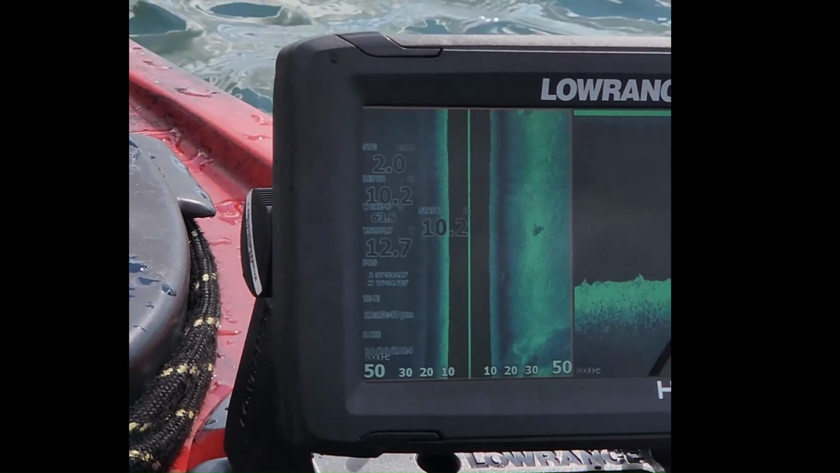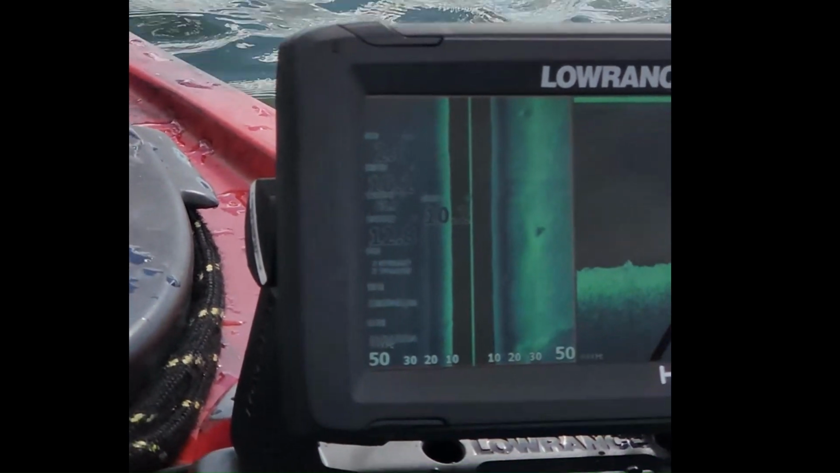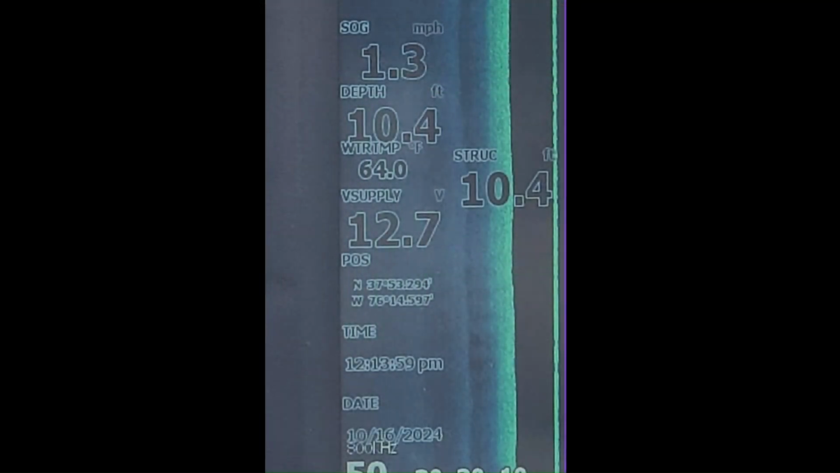And if it was just a little further off the water with a rounded shadow, it could be a fish ball. This is what's on the side I'm running: depth, mileage first, and then depth twice, and then voltage meter and date and time and coordinates are all running over there. You can turn those things on and off.